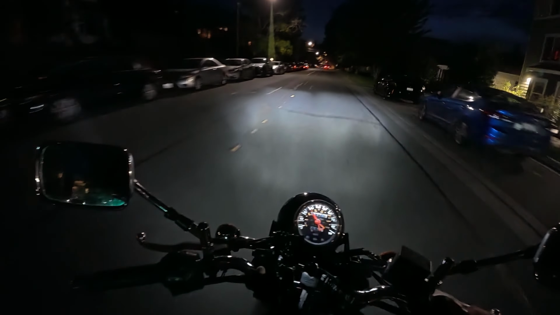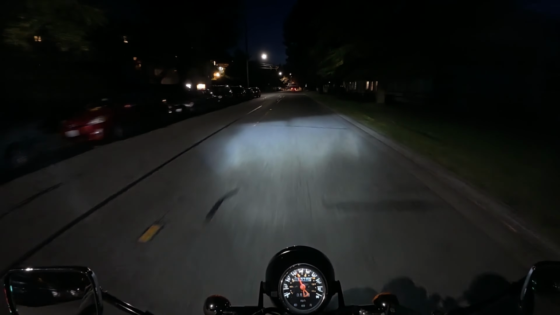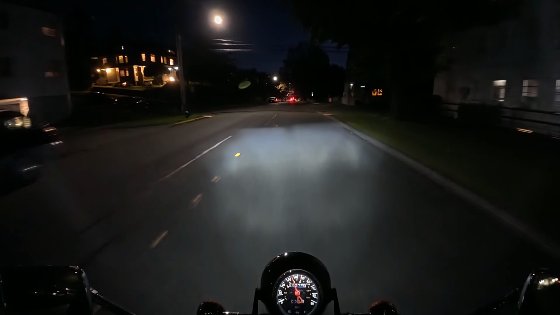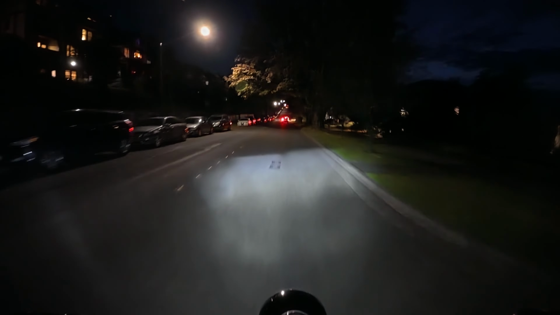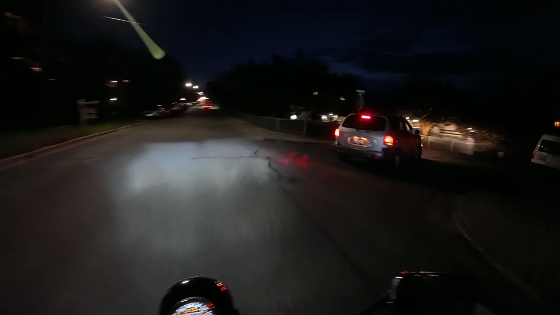So this is the neighborhood Super Night. I think for the hell of it, I might even just pull over and switch it back to like 12,000 or 25 just to see what it looks like.